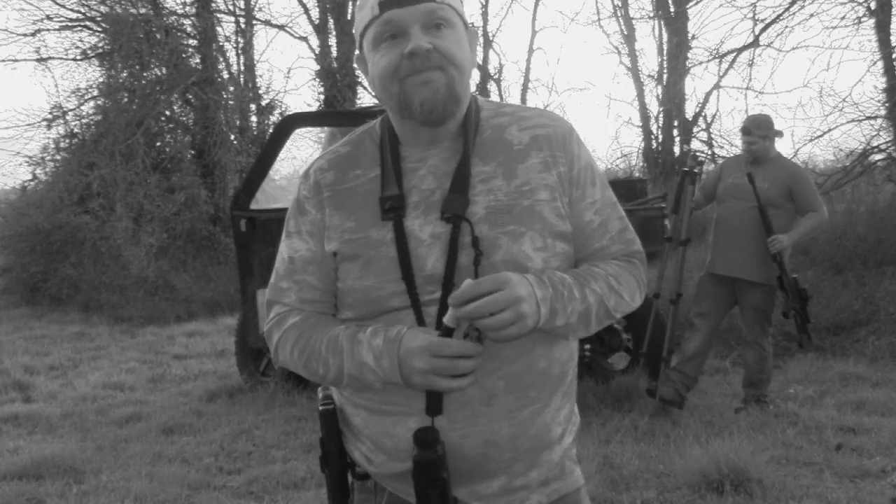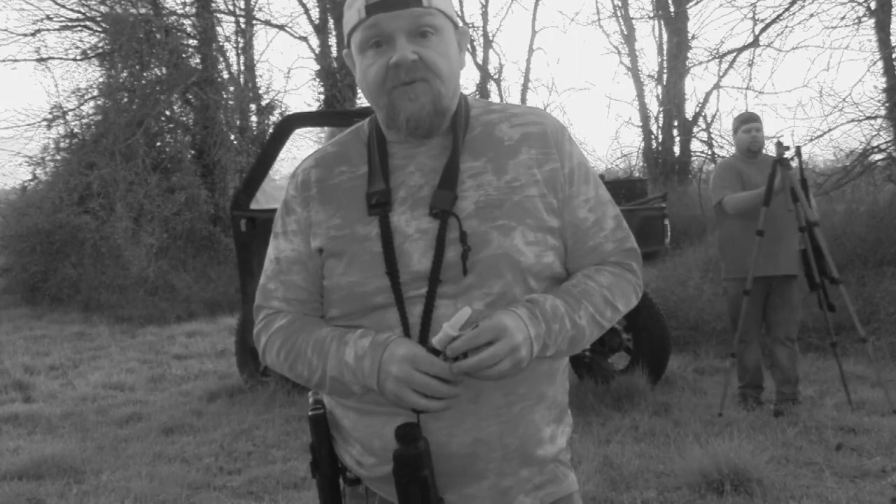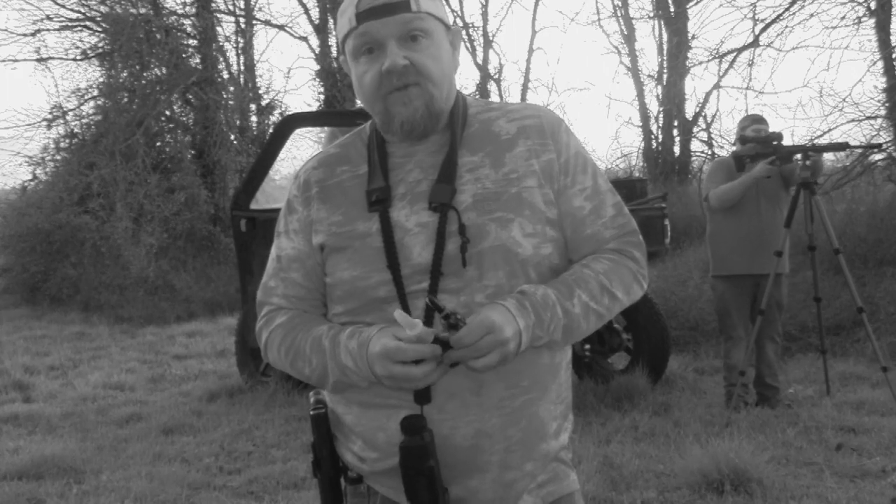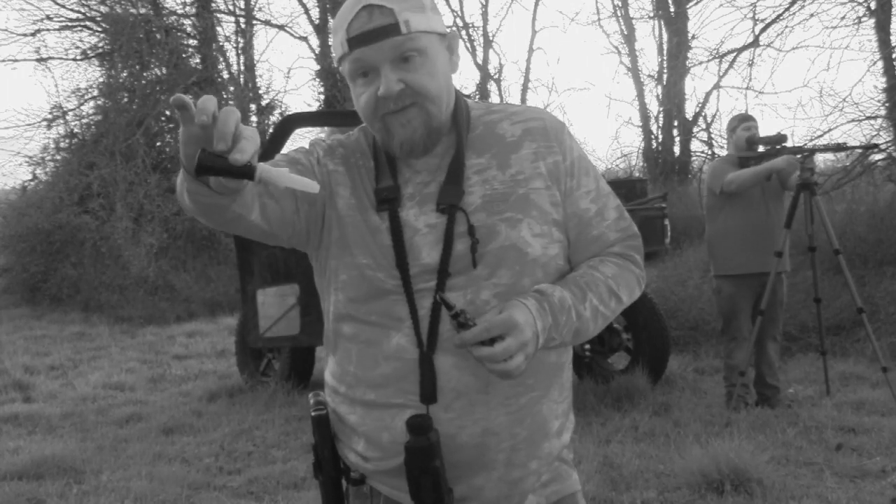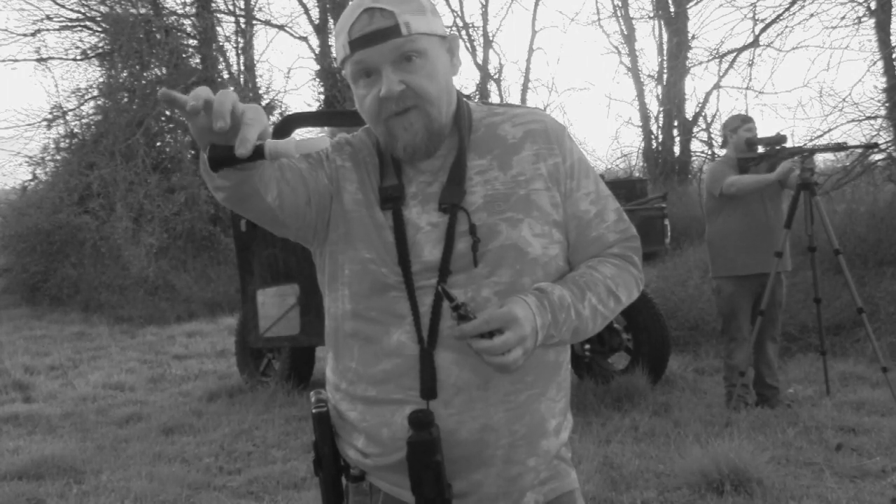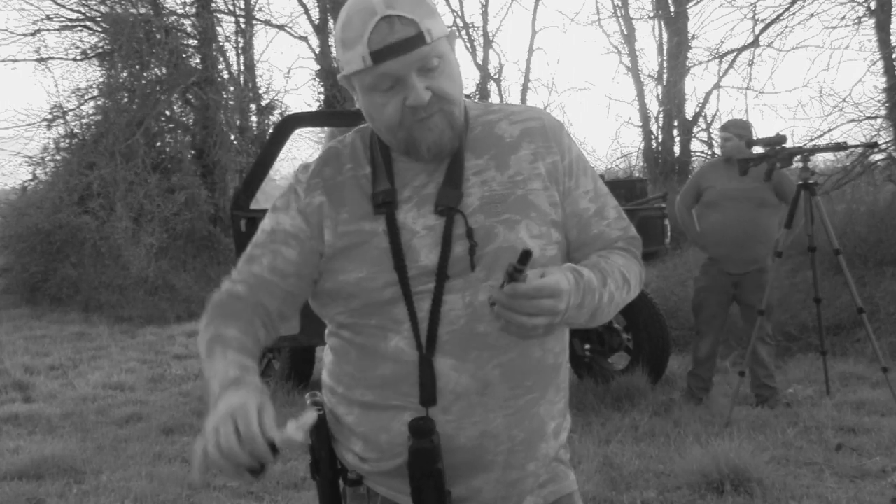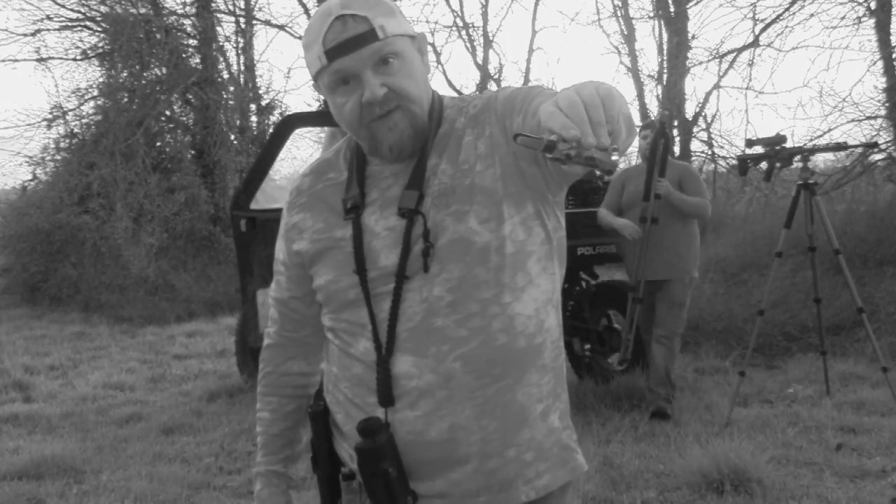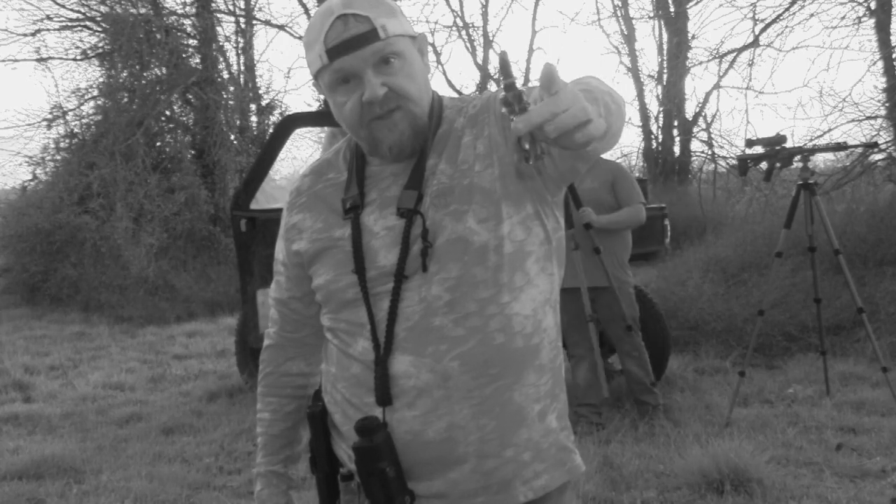Funny story. Neither one of us got the remote to the call with us. So I dug in the glove box of the Ranger, and I got the little dog from Primos, and I got a custom-made double dog howler that my buddy made me, Team Zombie Edition.